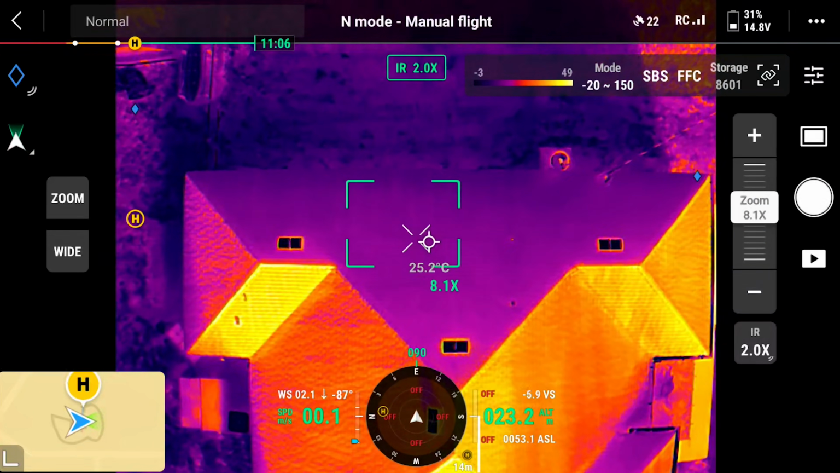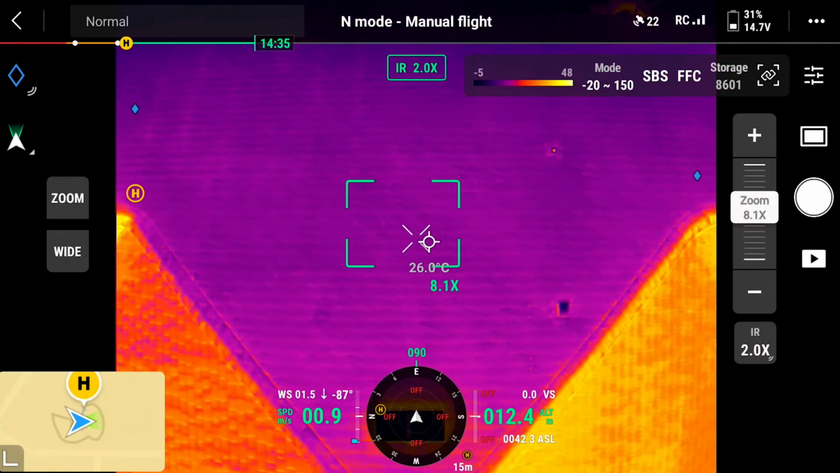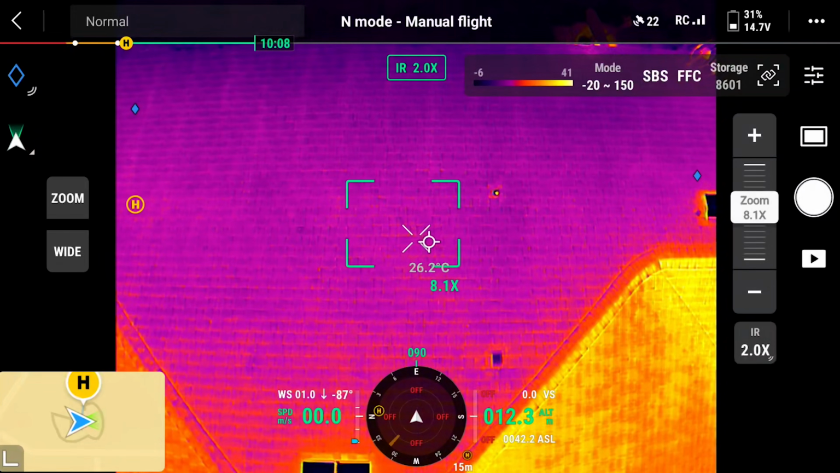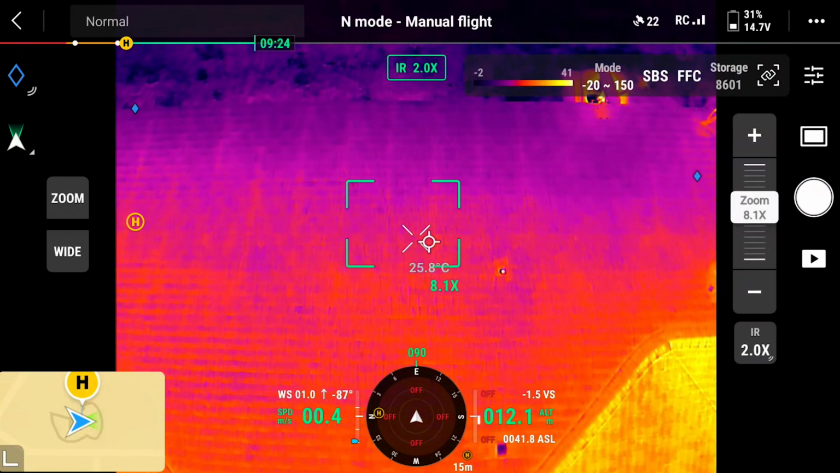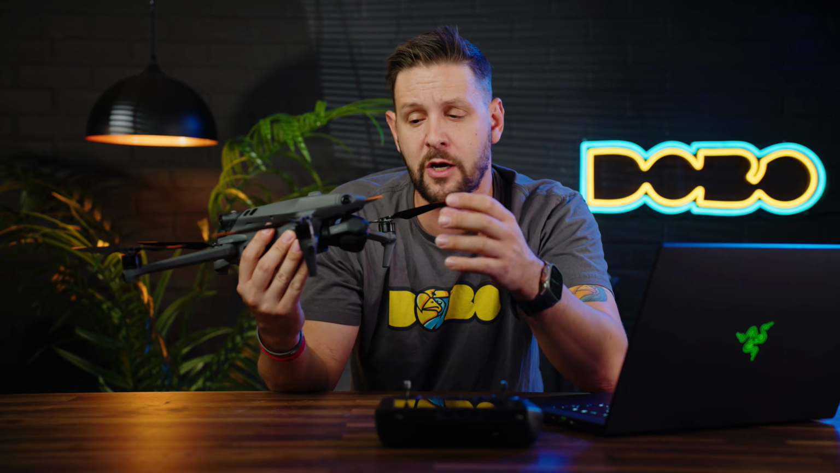Now, it's important to understand, just because you have a thermal sensor on this drone doesn't mean you have to use it on an inspection. A lot of times I will not use a thermal sensor unless I absolutely see something, but I'd rather have the sensor so I can provide additional information, especially if there's a thermal leak or there's moisture under any one of those shingles. This will allow me to see that.